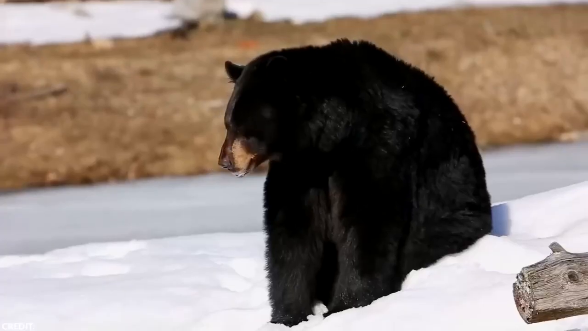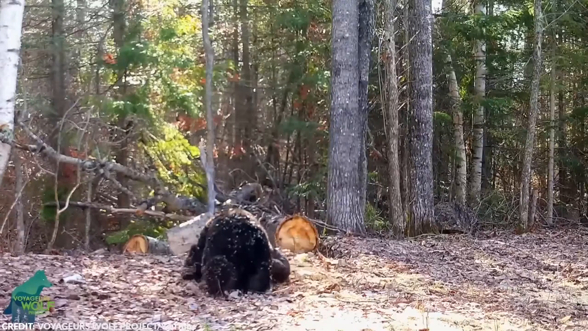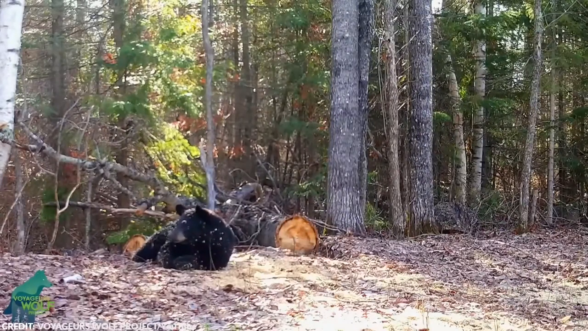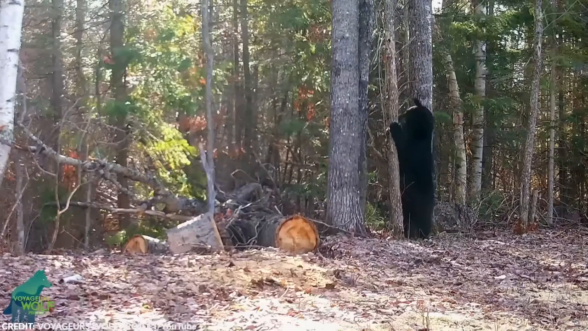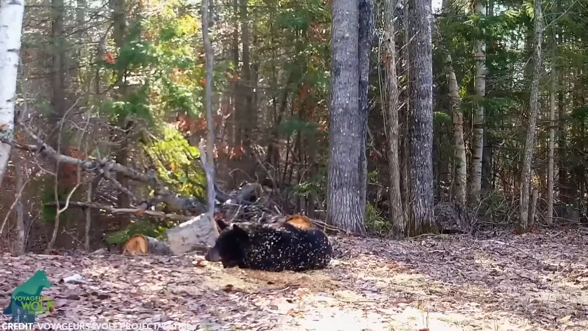This black bear caught on trail cam footage is far from intimidating. In this footage, the bear is seen rolling around in sawdust and dry leaves on the ground. It tumbles around, pausing once in a while, and then continues to cover itself with sawdust. Seemingly satisfied, the cute little guy stands up and scratches its back using a nearby tree. It just looks adorable now, doesn't it?